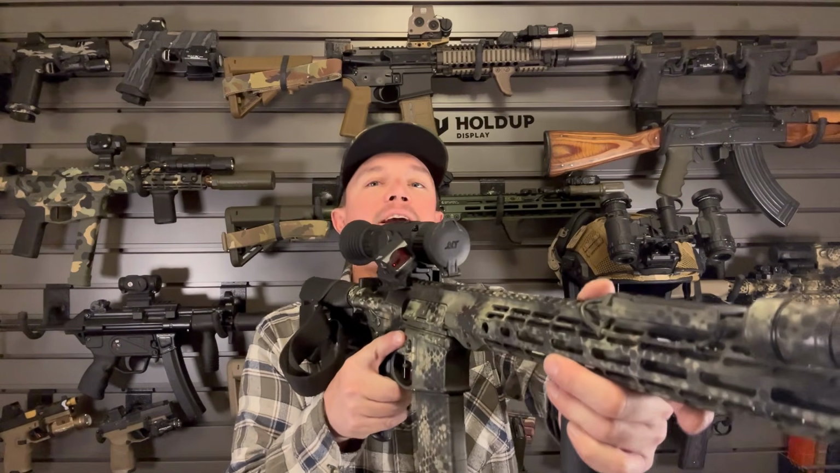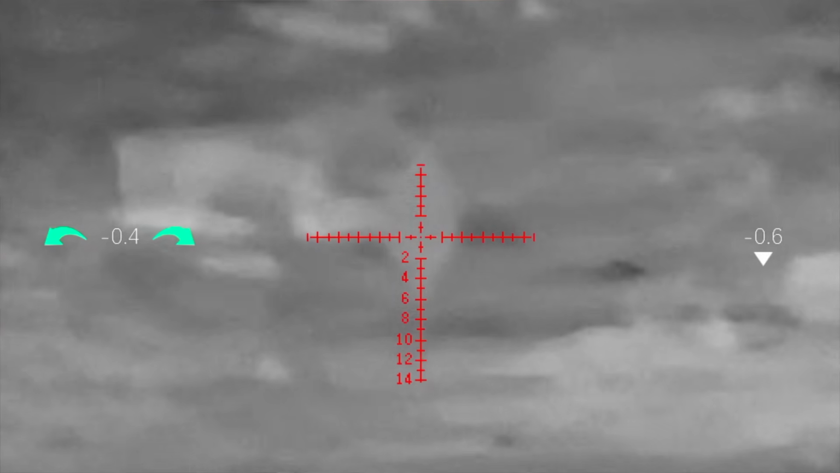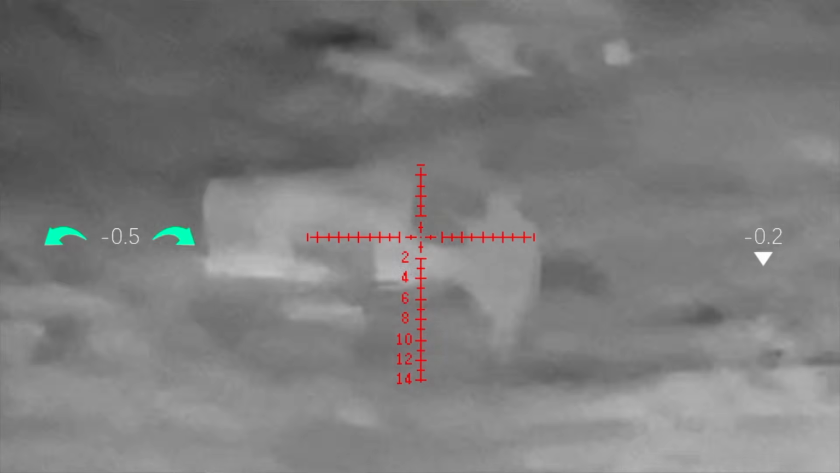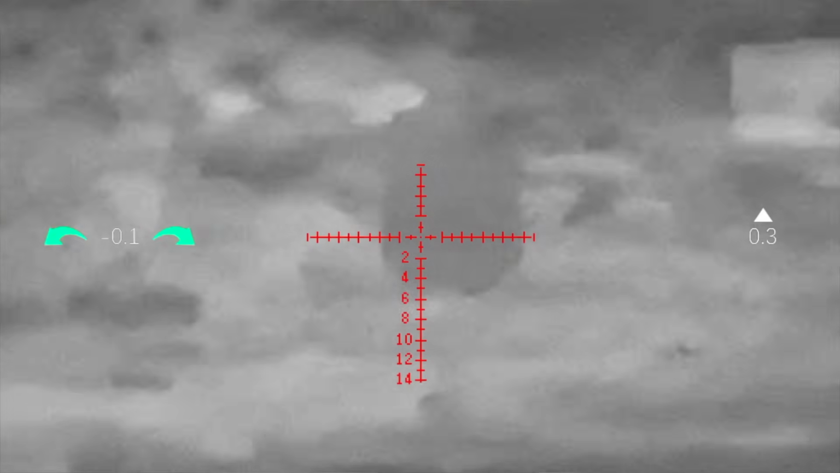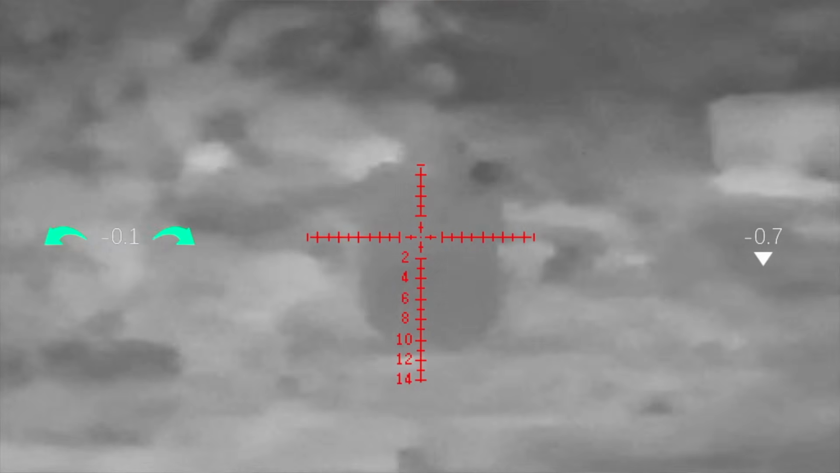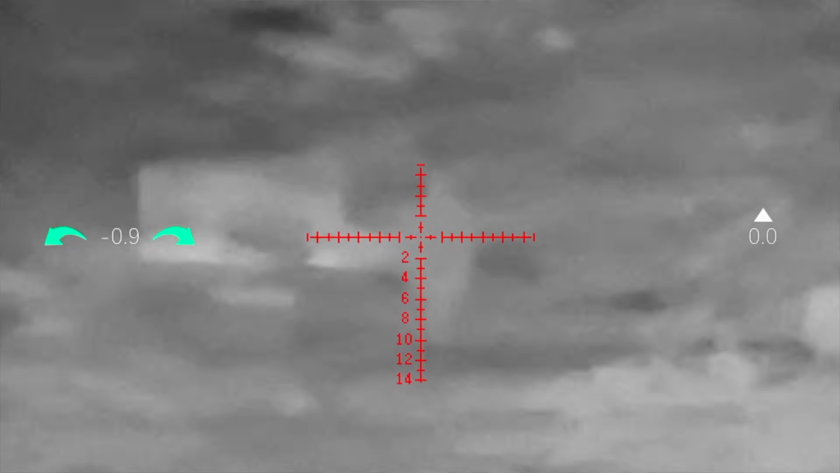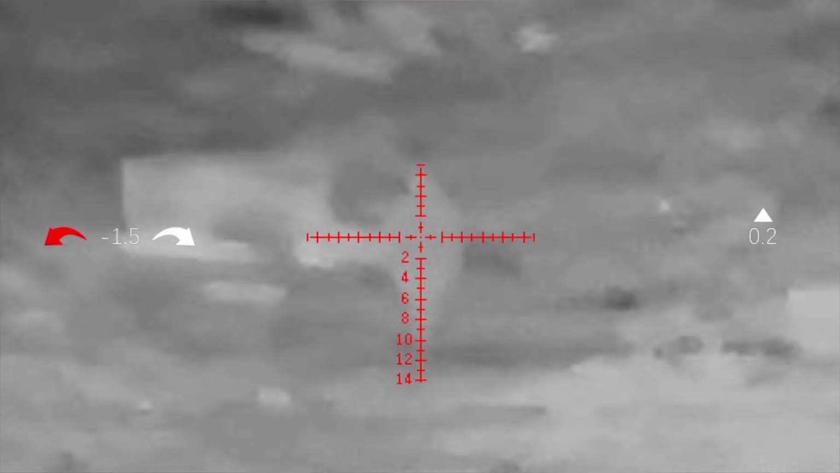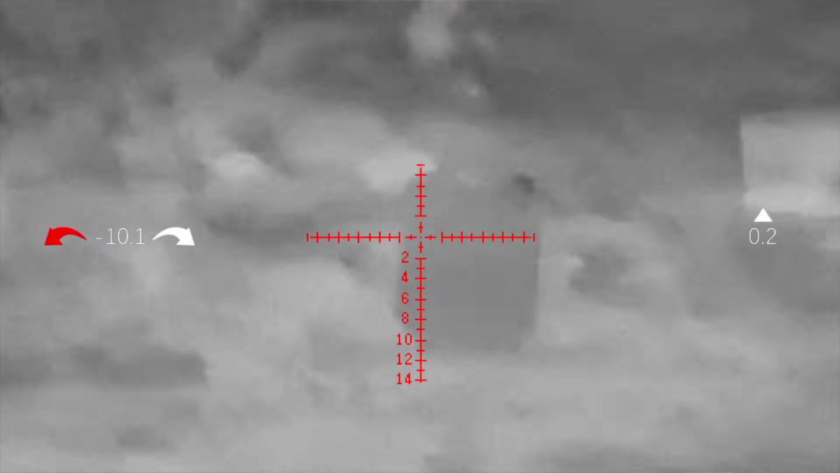Sometimes, say you're taking a far shot with the thermal, 3, 6, 12x zoom, whatever it is, well, maybe you need to engage an up-close target. Having an offset red dot is fantastic for that. It's the same idea as with an LPVO. You've got it turned up to a higher magnification to engage targets at a longer range. Well, if you want to get something up close, you just cant your rifle over and you've got a 1x optic.